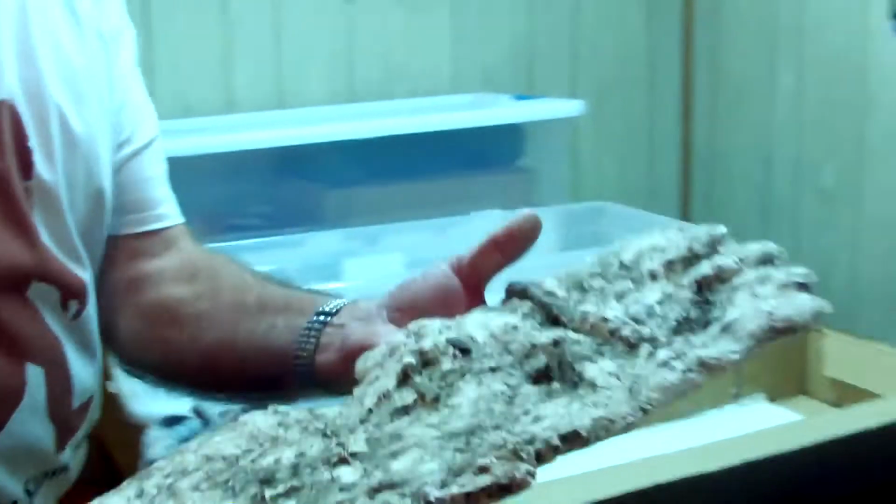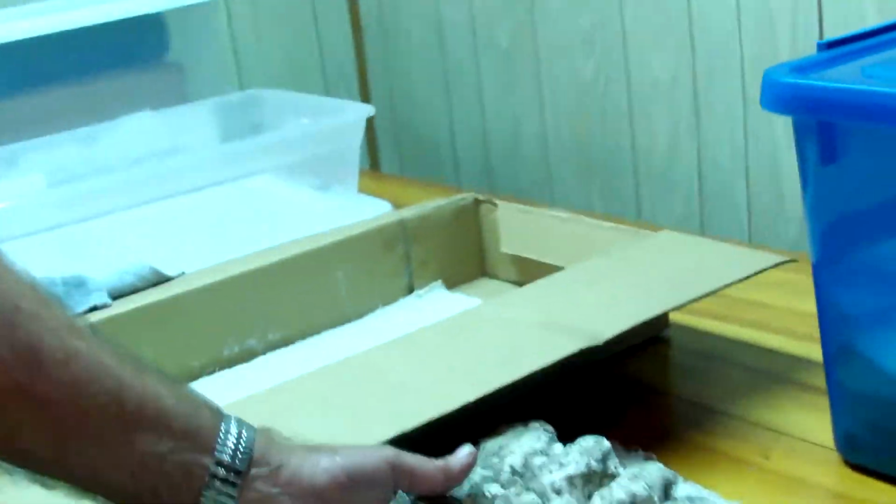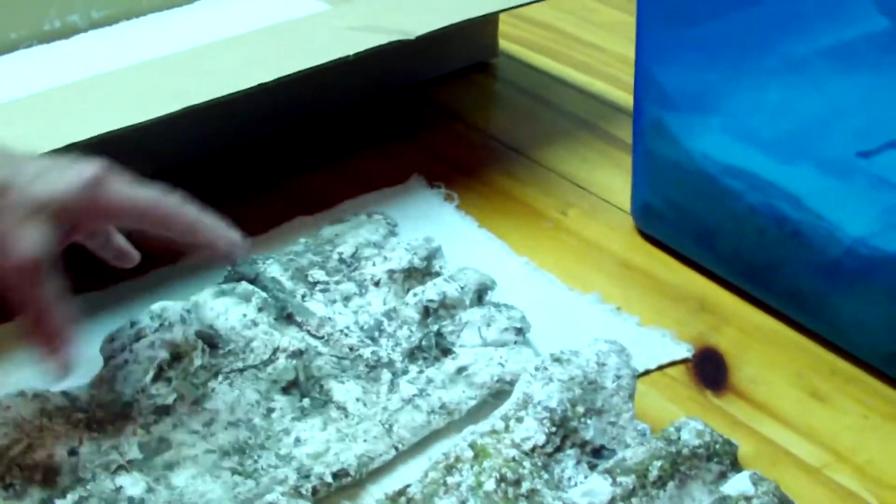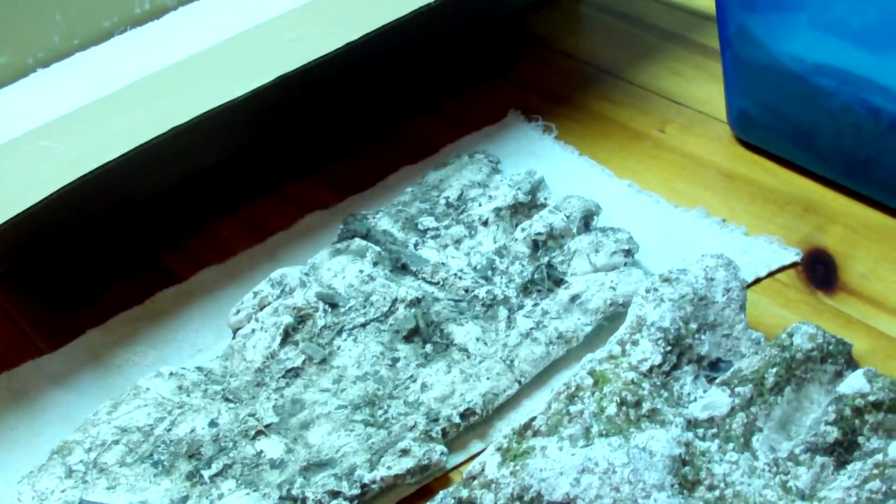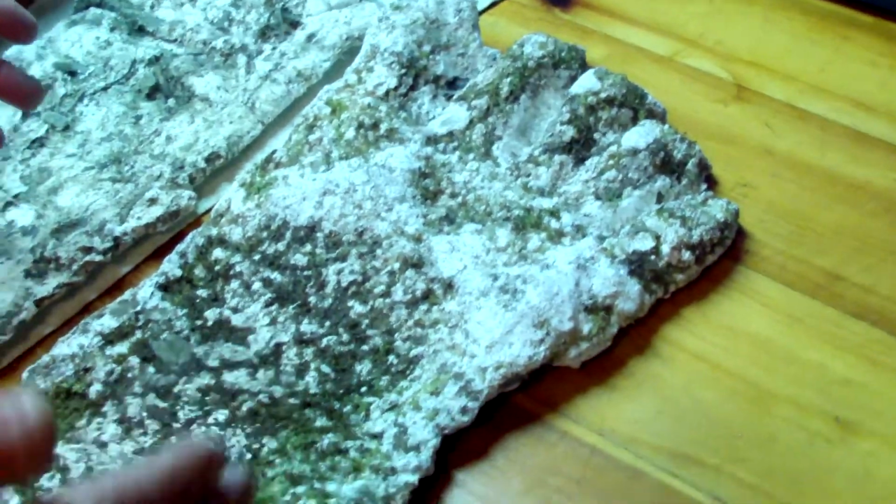That's awesome. Look at the difference in these. This one's a smaller one. This one's, I think, 19, maybe 19. I got the dimensions somewhere. And then this one's wider and flatter.